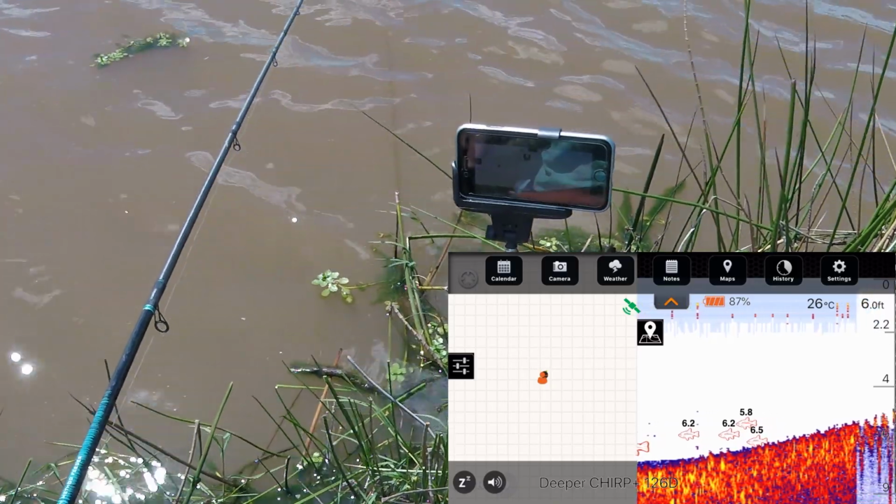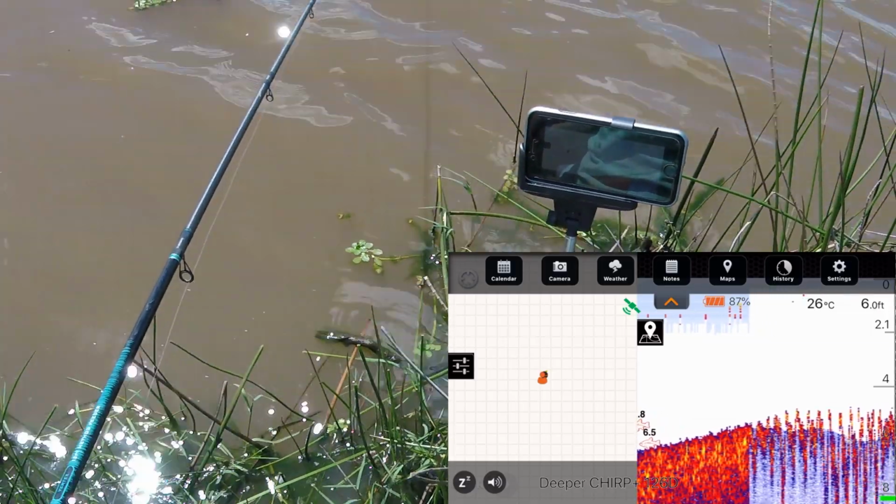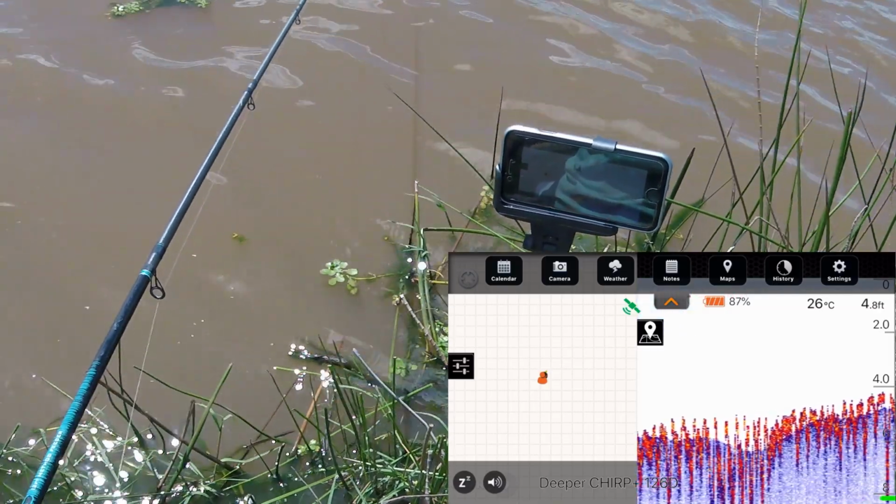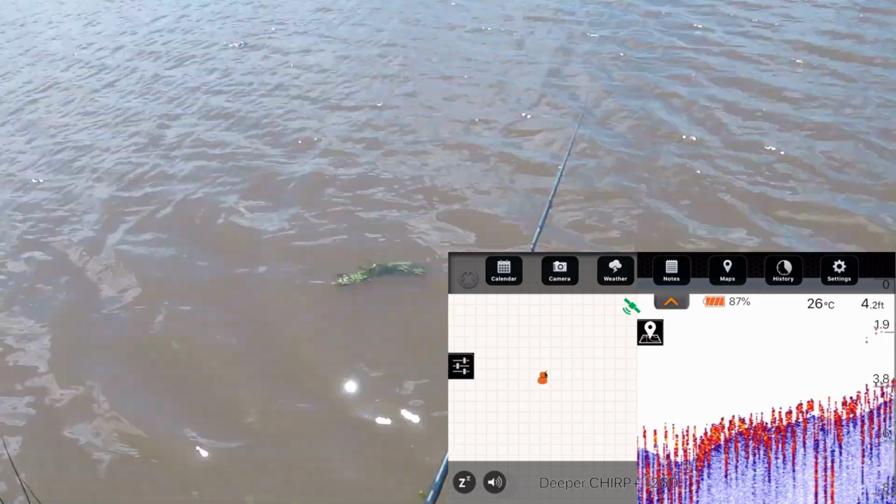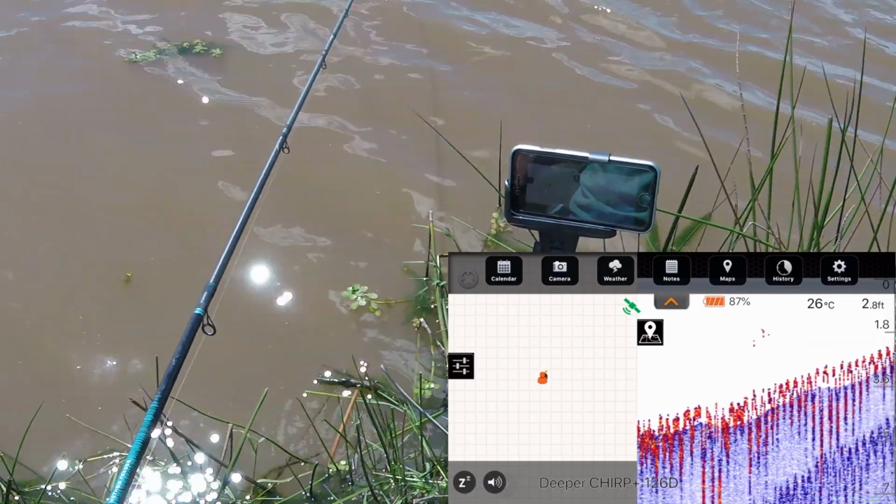There we go. Now in actual fact, that's around about where I was fishing with a pole, and I've had 4 fish on the pole. Then it comes up, and then I'm assuming that all this broken up stuff is some kind of weed growth, but you can also see the ups and downs and dips on the bottom. That's quite interesting. That must be some sort of weed growth, I assume.